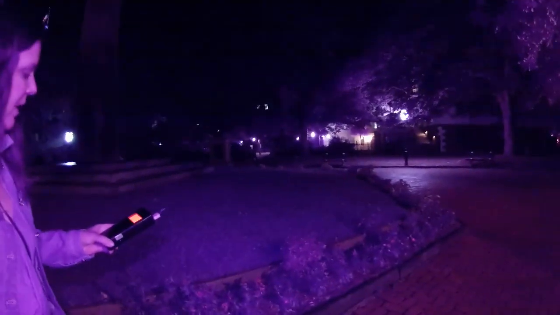Like it went over there. Oh my God, that was freaky. Oh, my arm hairs are sticking up on end from that. Like that was fast. But I saw it go across. Like it came from that wall area.